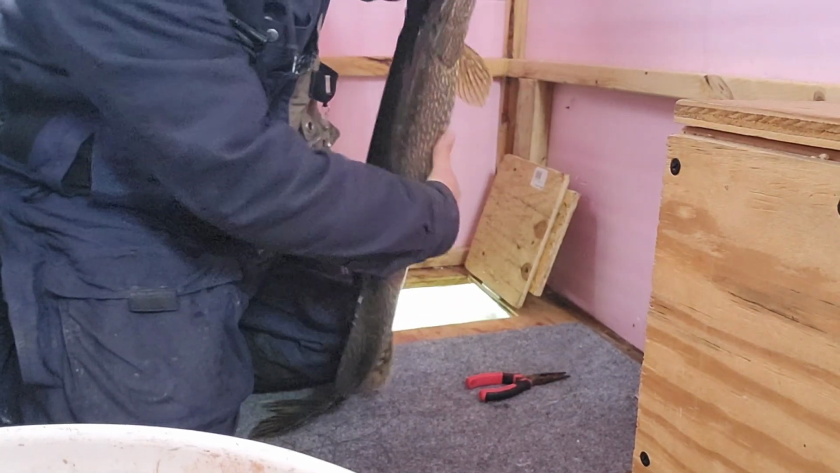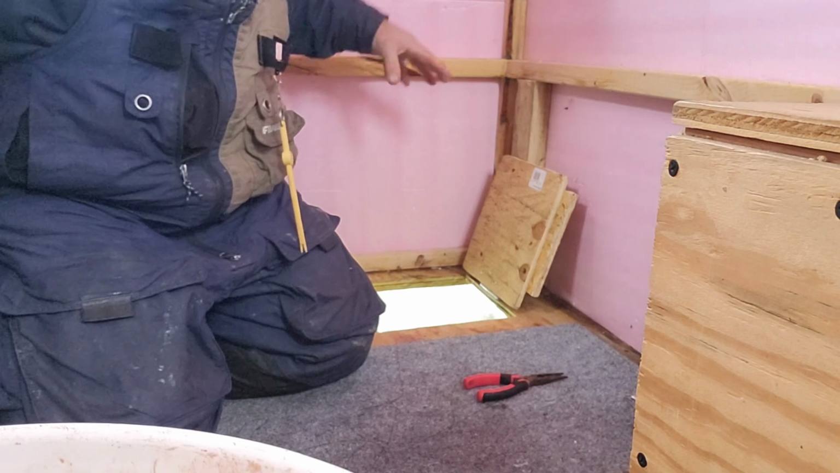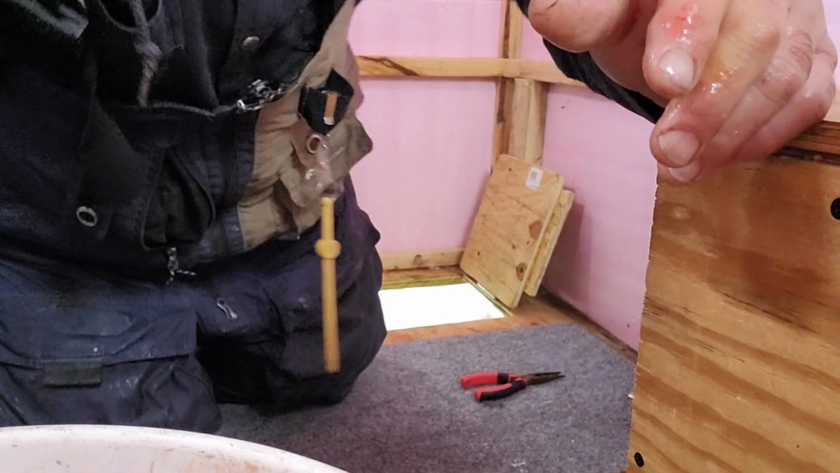So I got to see that one come up on the Humminbird too. There you go, buddy. I was jigging away on this hole over here, and I saw a big mark go right up to that 10-foot spot and cling, cling, cling, cling. So, all right, pop out.